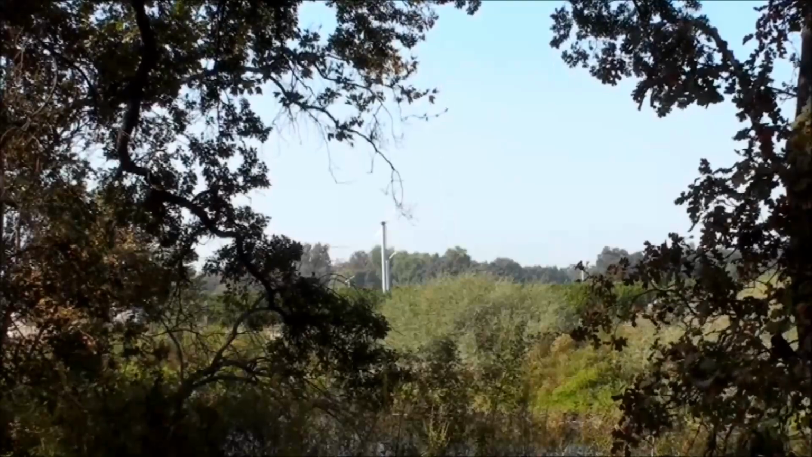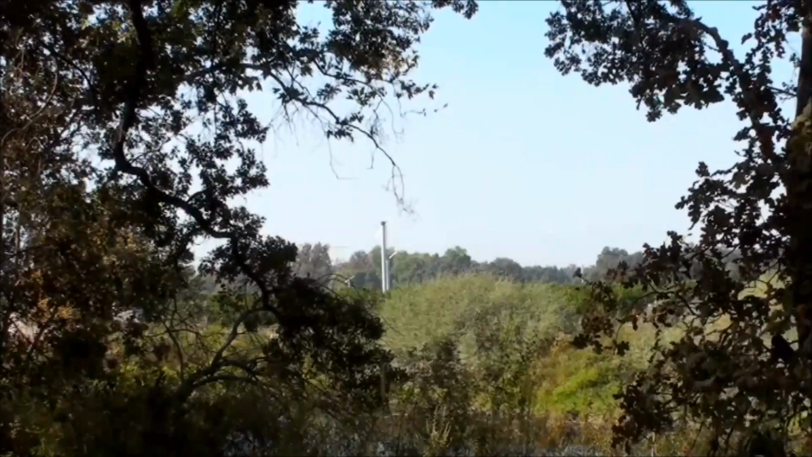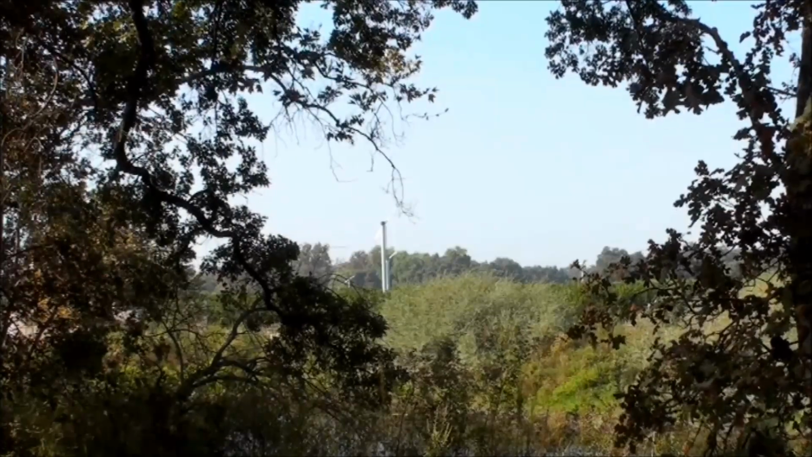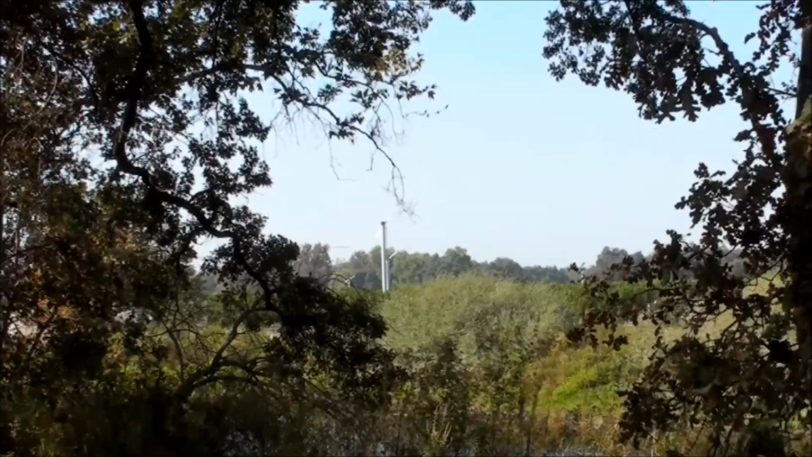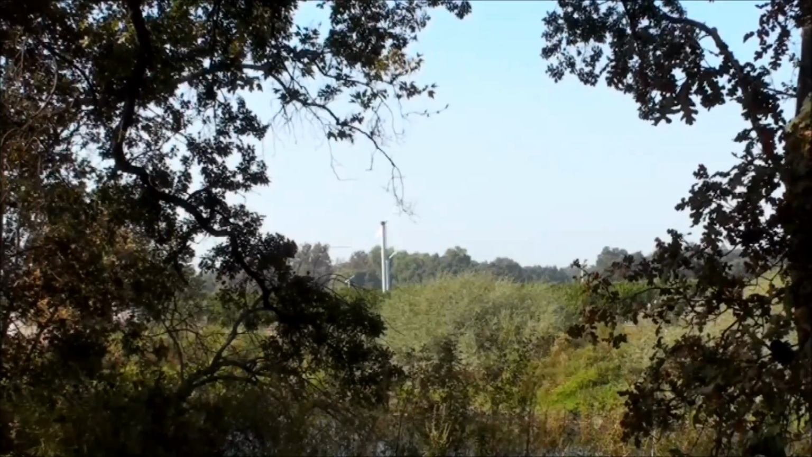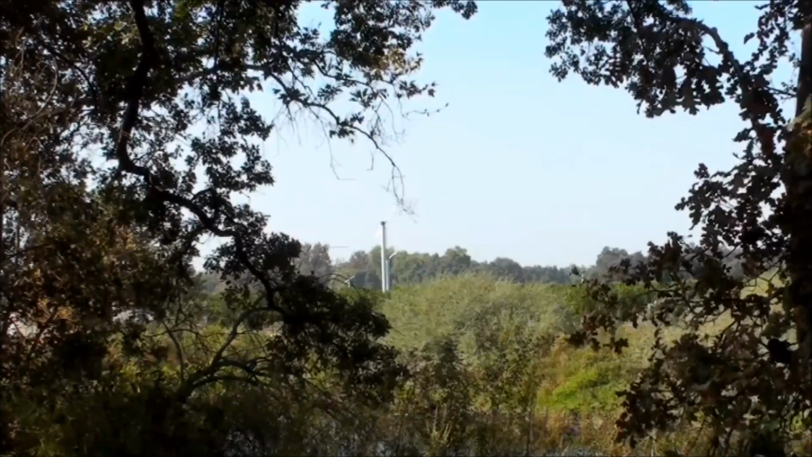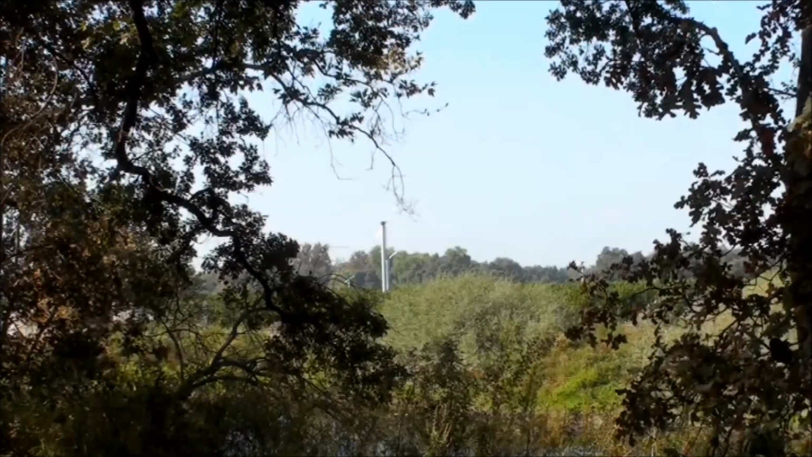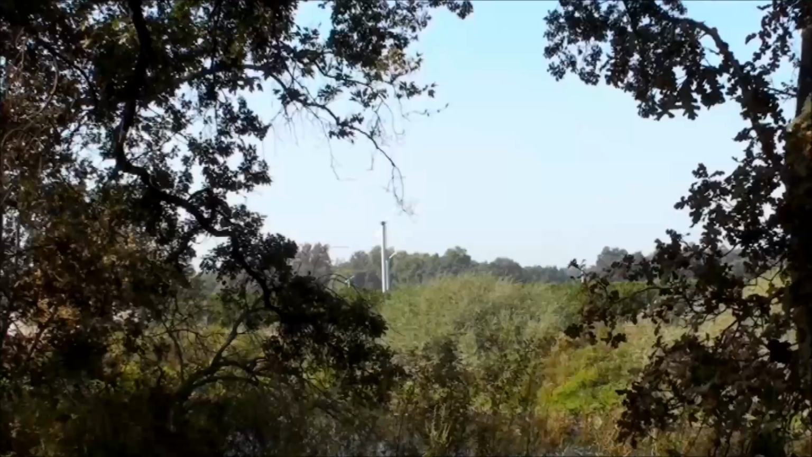I'm adding this notation just for reference as there are a lot of reports of Sasquatch being spotted around industrial areas where energy is being produced or distributed. And in this area around Avocado Lake and the Kings River, there are a number of wind-powered generators along the river's edge, as well as a number of solar collectors and hydroelectric plants.